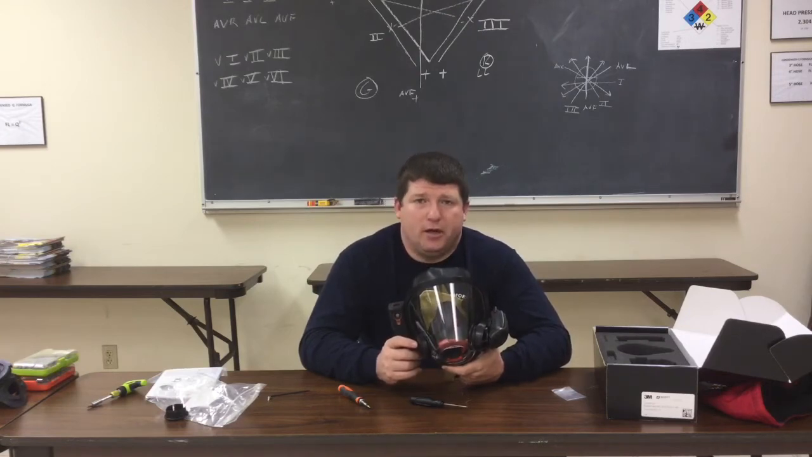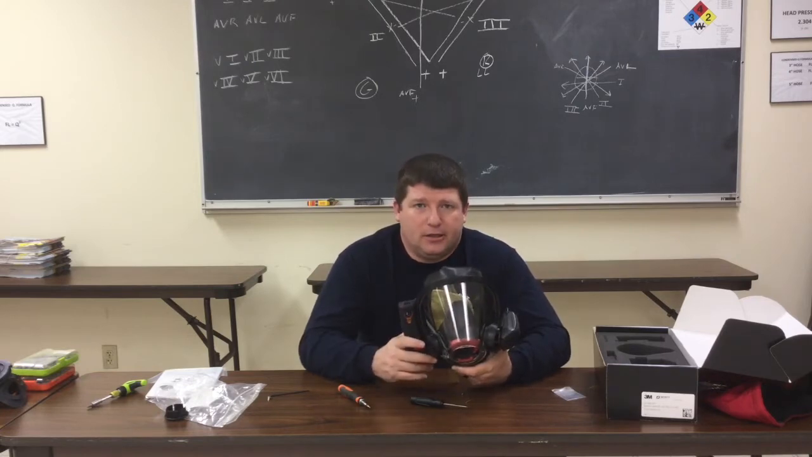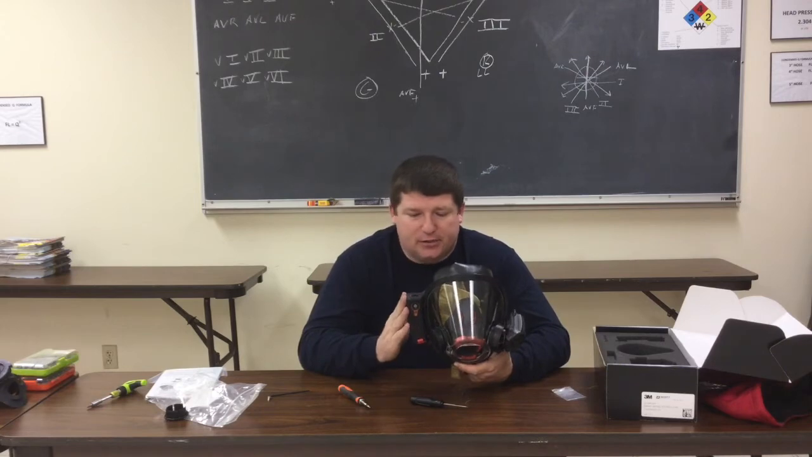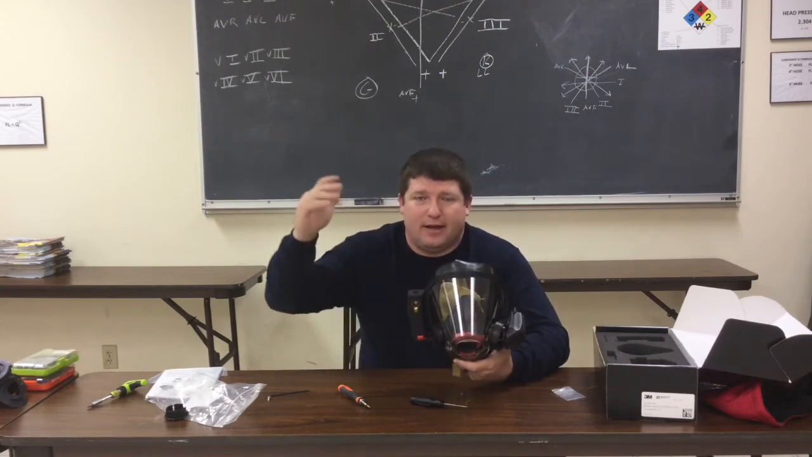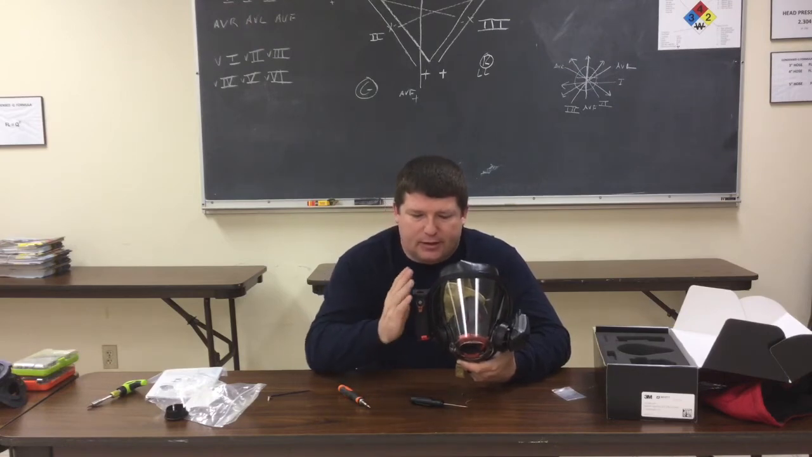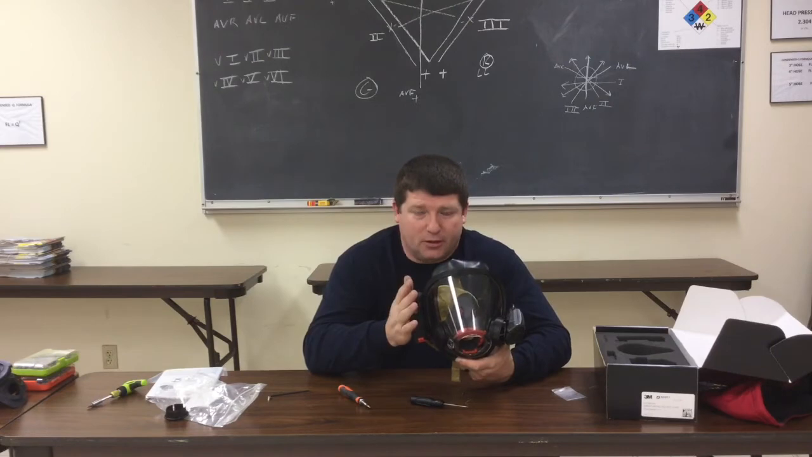This thermal imager isn't a thermal imager that you put on the truck and use for size up, and use to go in and do a thorough search of the building. Obviously, the technology in this isn't what a $5,000 to $10,000 or even higher thermal imager is, but this is what I call a situational awareness thermal imager.